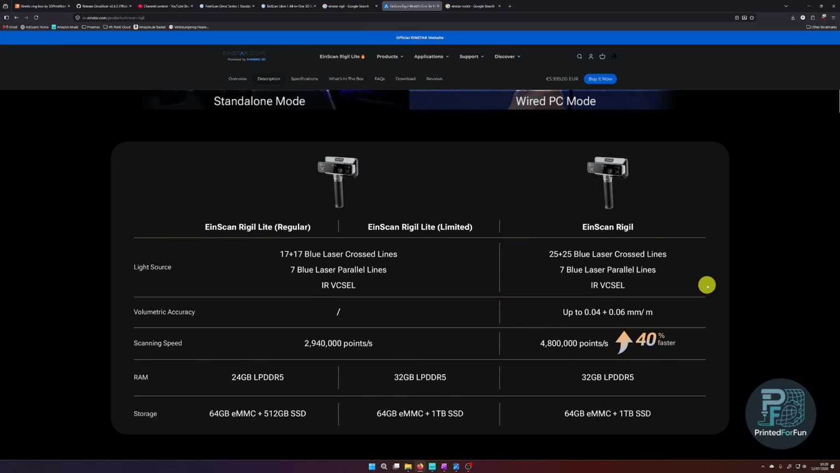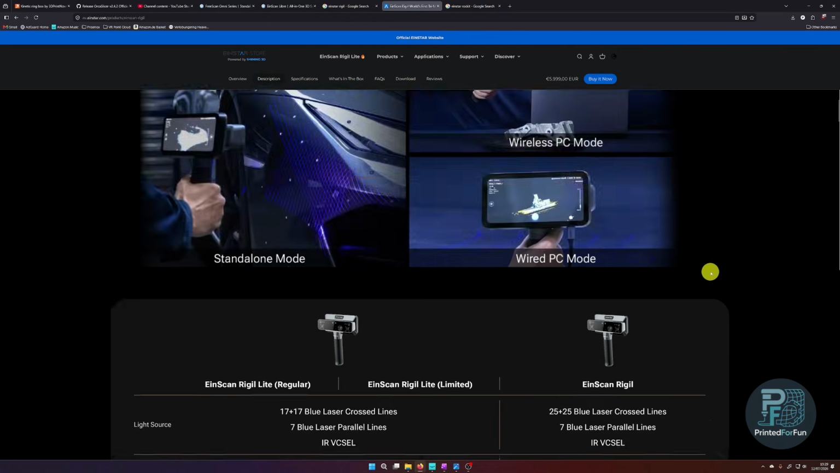I'm quite sure if there will be a refresh at some point of the Rigil, it will have a single laser line, simply because the competition also has it, and it's quite a useful feature. In my everyday projects, I haven't noticed it missing too much. Sometimes, of course, deeper hole scanning would be beneficial, but even with the 7 laser lines, you come quite deep into holes. So it's not too much of a problem, but it's the one downside I can think of with the Rigil.